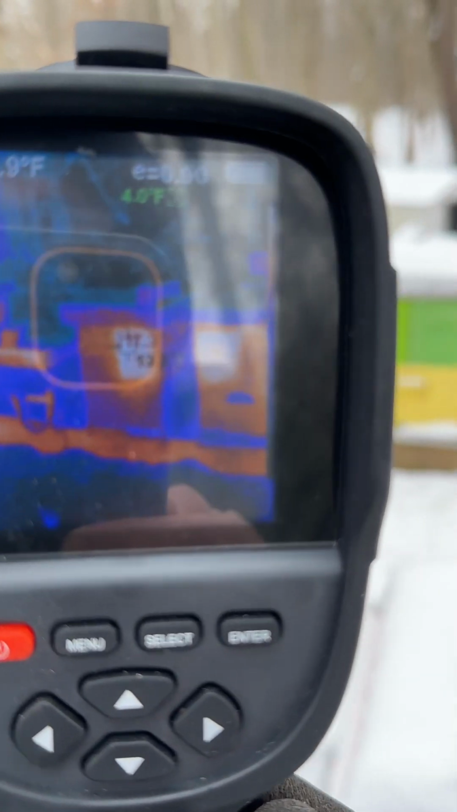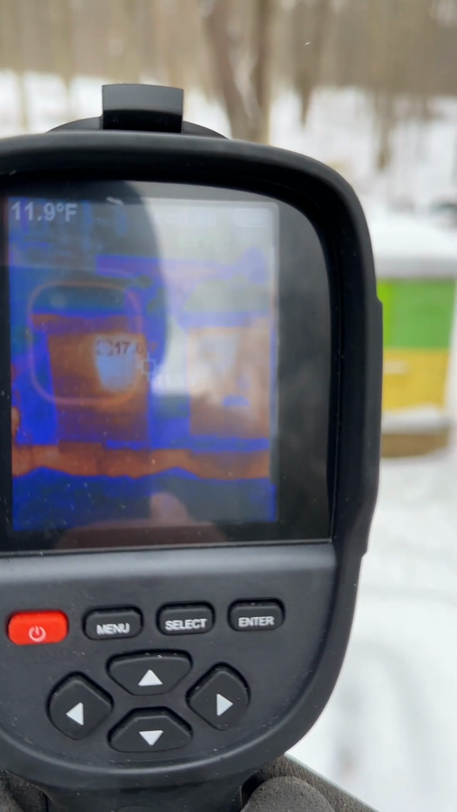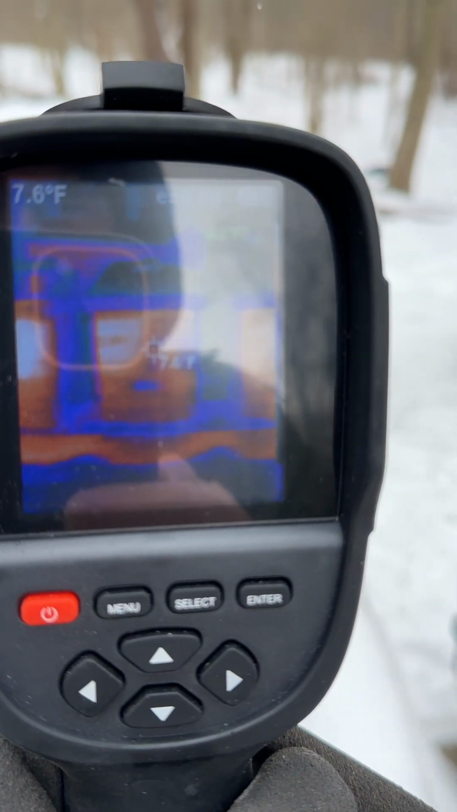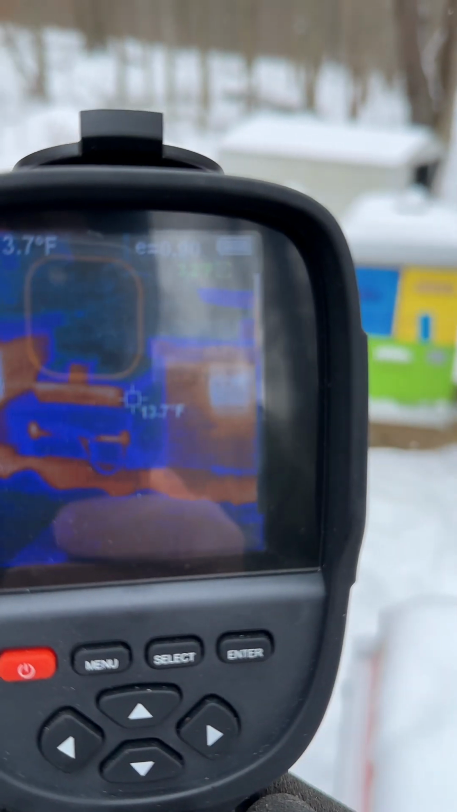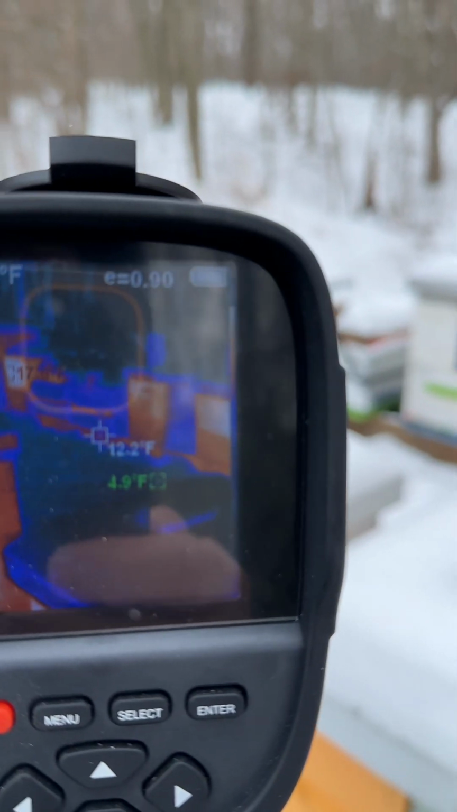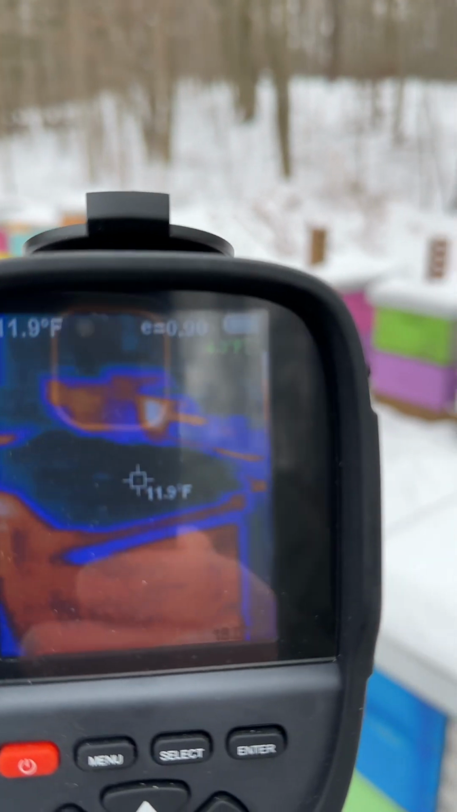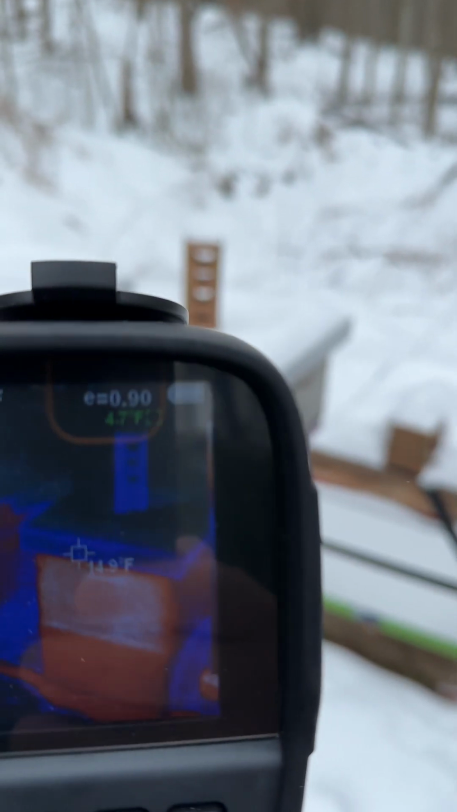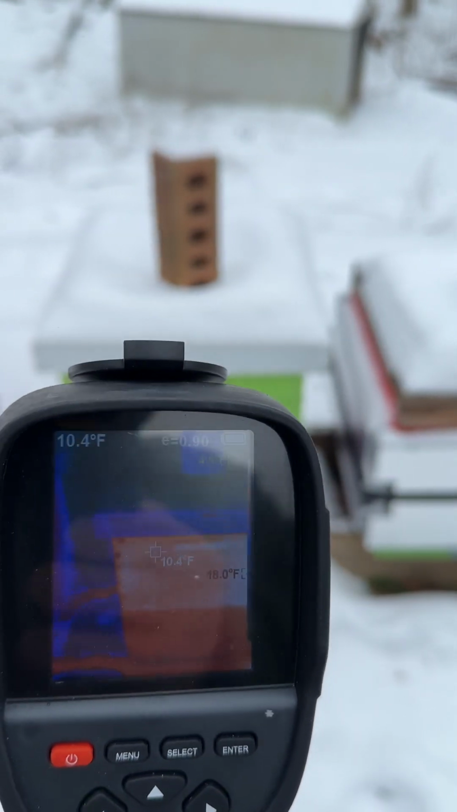These double nukes, they share the middle wall, so there's a colony on either side, 4/4 frames, and they share the middle wall all winter. So that one might be dead. Again, I wouldn't take this to the bank, but it does look like most colonies have a heat source. One didn't here. This one. So any hive with a brick standing up was a hive that I was concerned about.